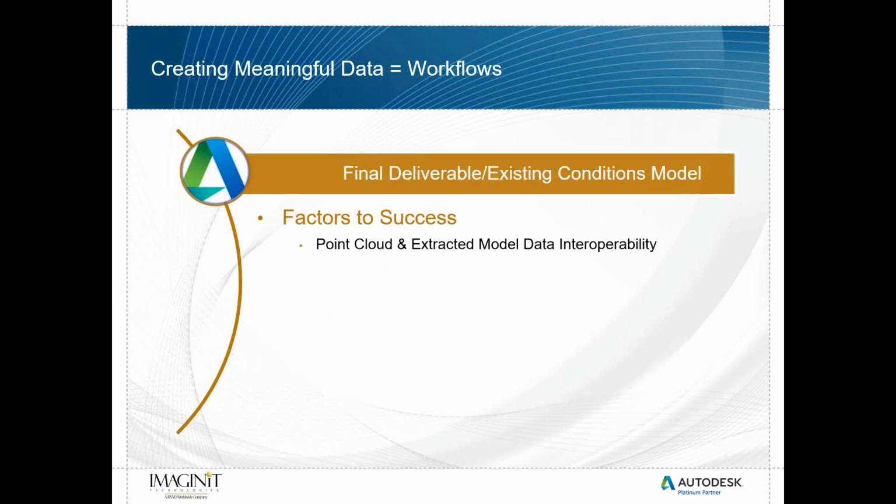Okay? And then being able to take that point cloud and extracted model data and have interoperability between the two. Okay? And what that means is we're now taking that point cloud data directly into our CAD system. And we have a data delivery method, having a point cloud that is able to be imported into our CAD software.